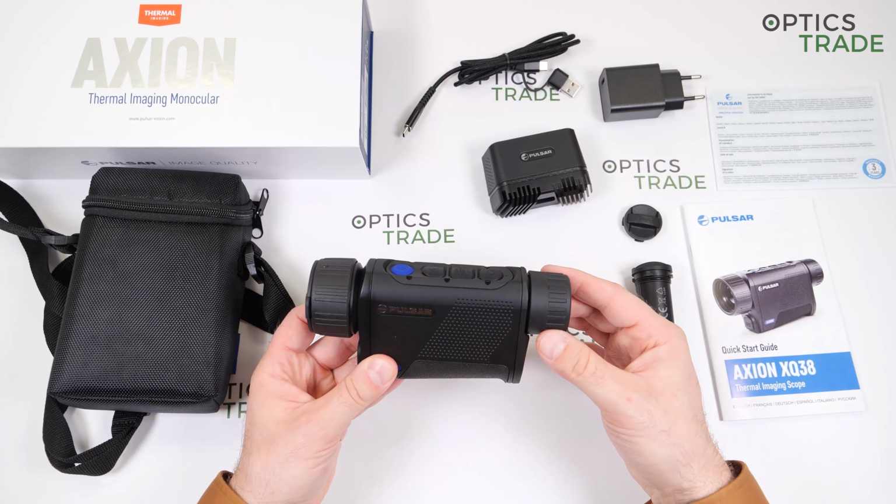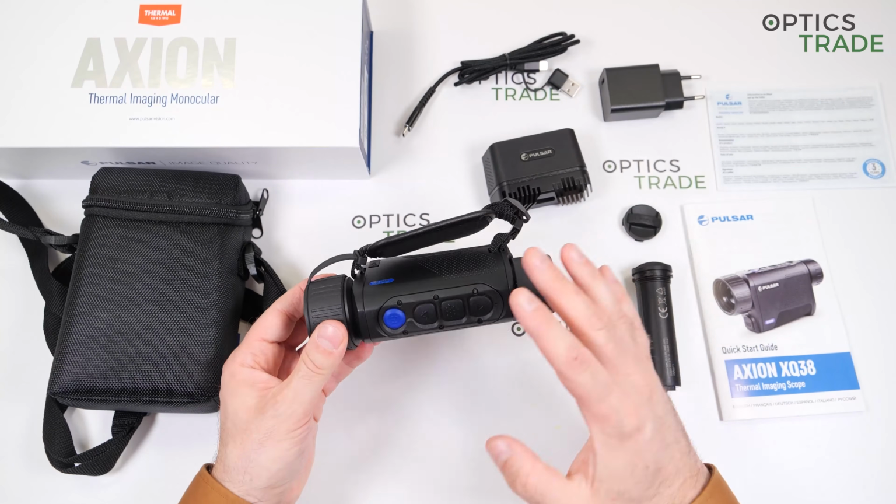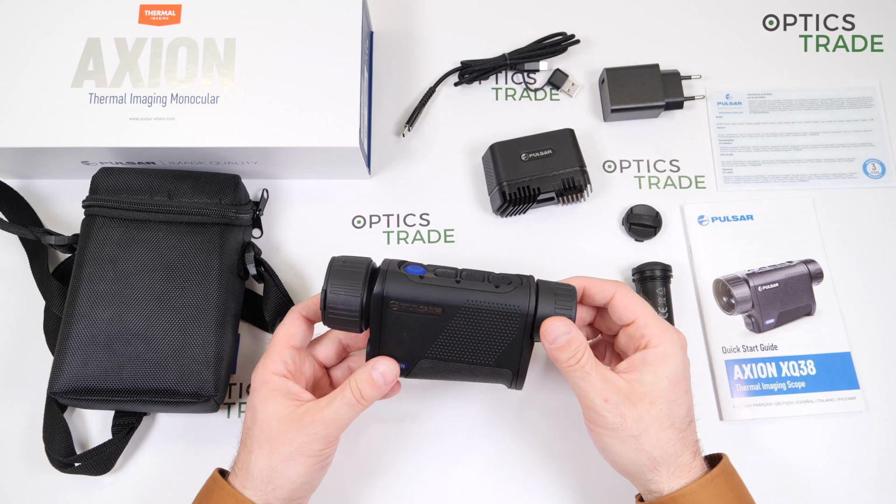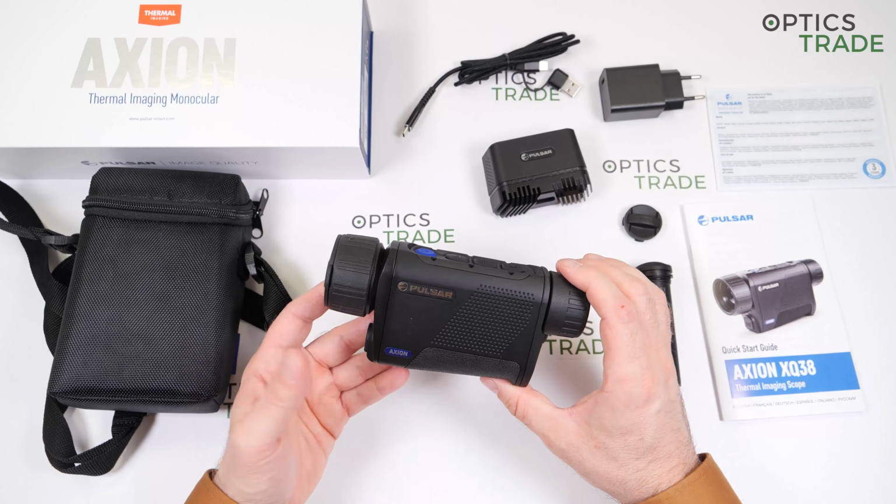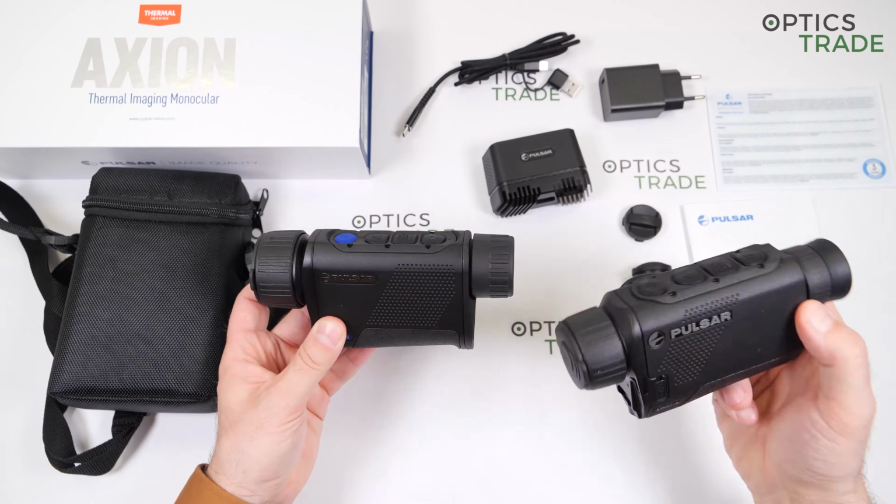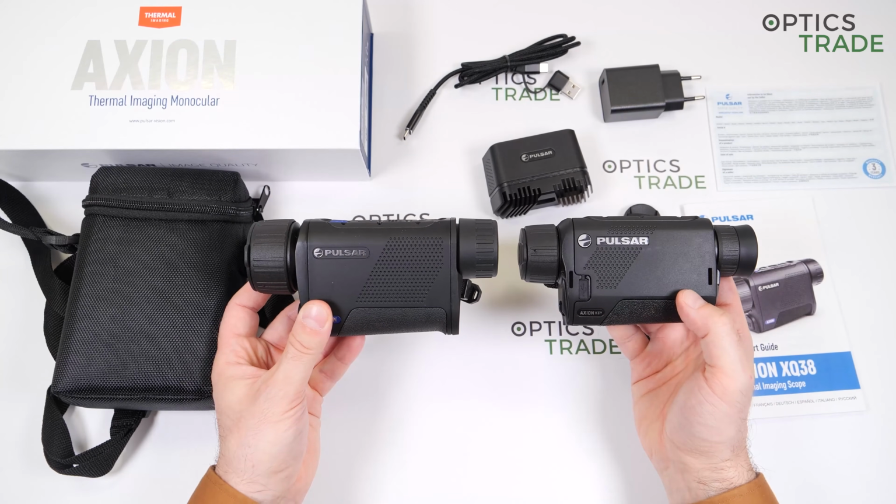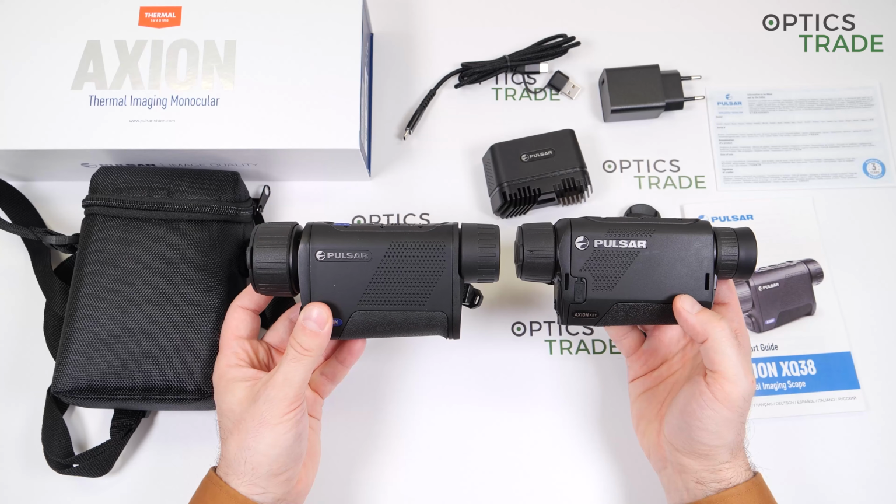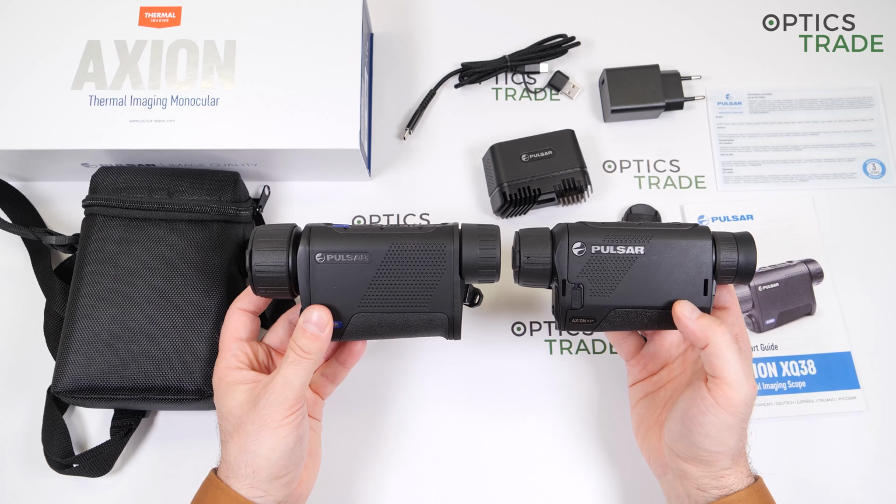It has a body and the whole shape and design very familiar and basically the same as all other Axions, even though it is substantially bigger than the first generation or the previous models of Axion. We have a video which shows this comparison, but even here, you see that the XQ devices in the Axion series are much bigger and heavier than the XM devices.